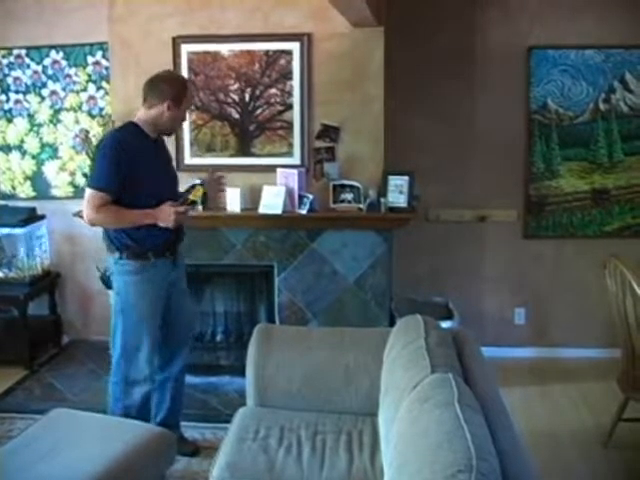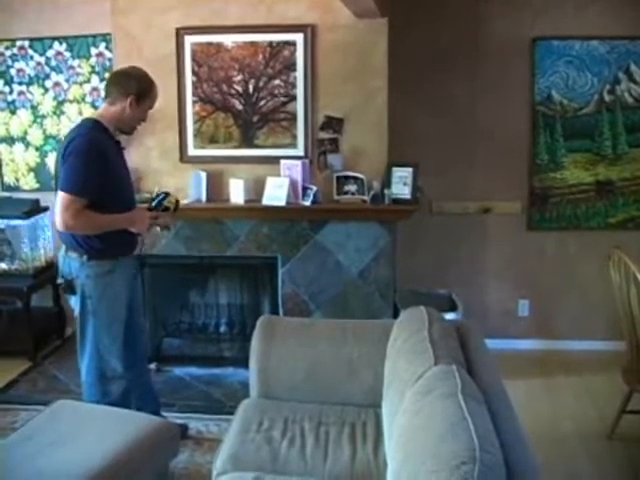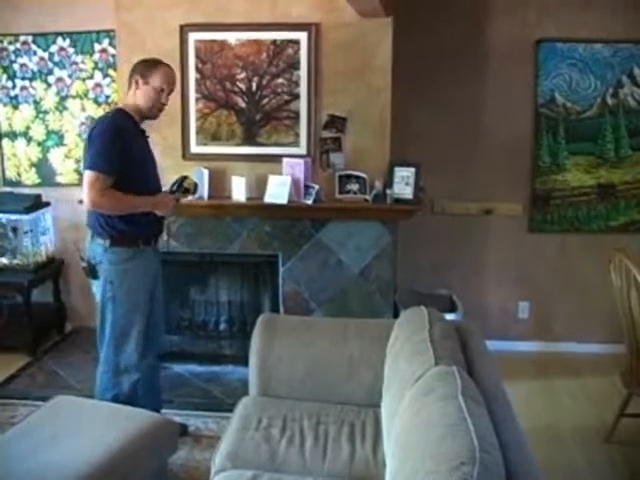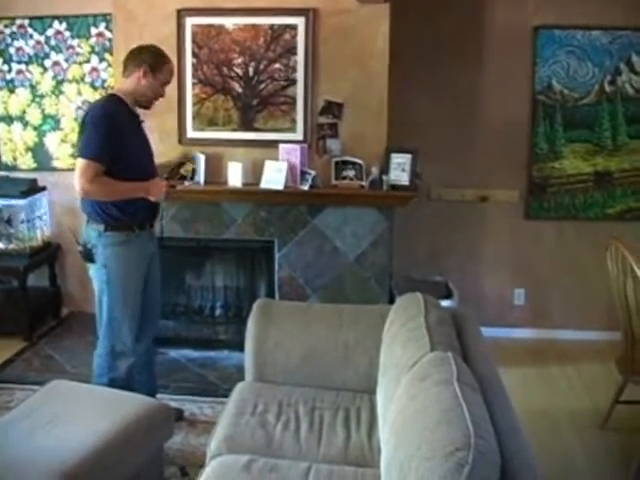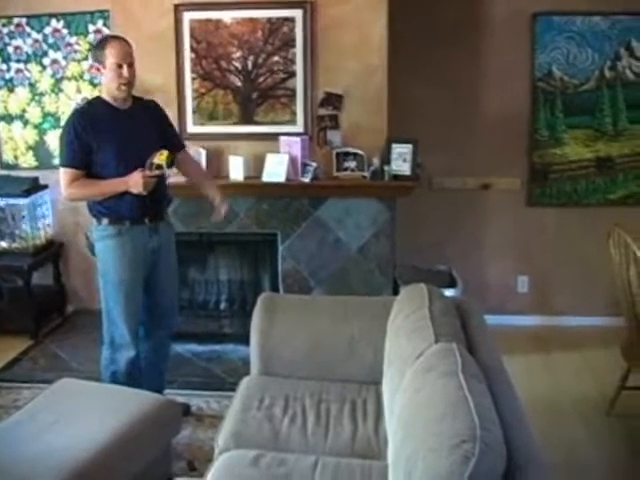And one of the things is, if you're going to do it in the wintertime and the fireplace is on, that's really great because that's sucking a lot of air. You can get several hundred cubic feet per minute being sucked out of the fireplace during the wintertime. So you can look for cool air coming in.